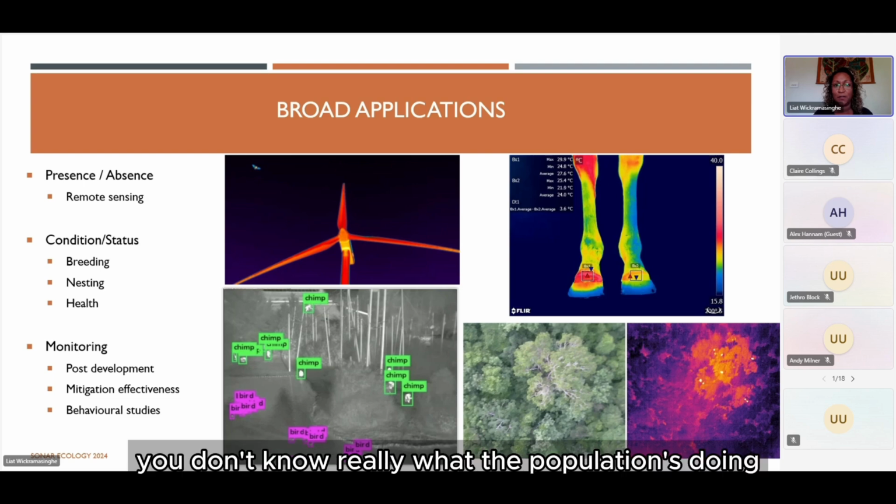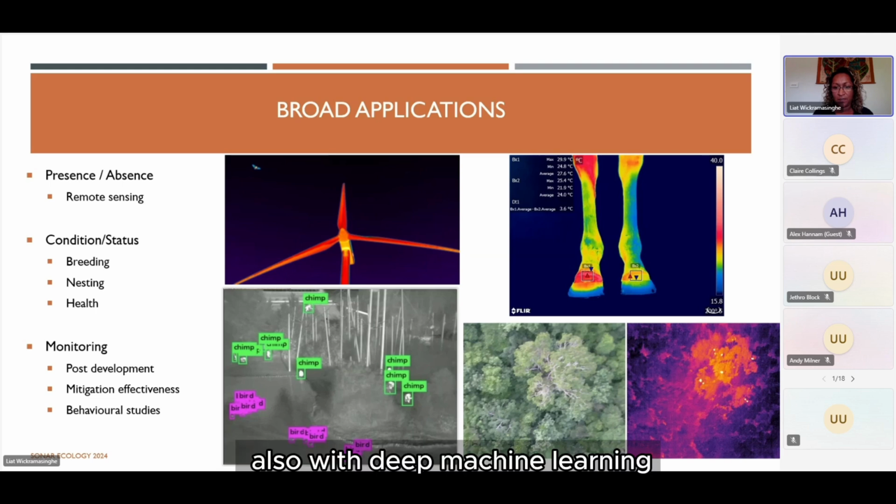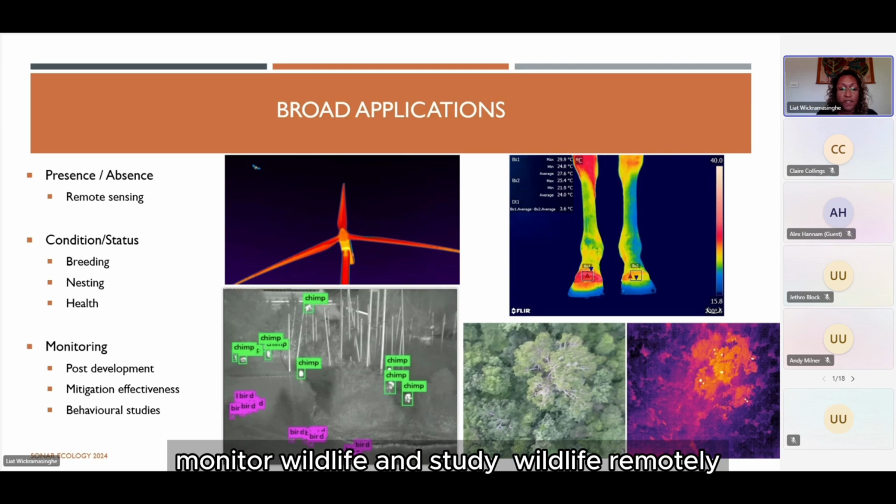They're quite cryptic. You don't really know what the population's doing, the group dynamics. But using thermal imaging at this height, also with deep machine learning to identify the type of animal through what we call their thermal fingerprint, was revolutionary in how to monitor and study wildlife remotely.